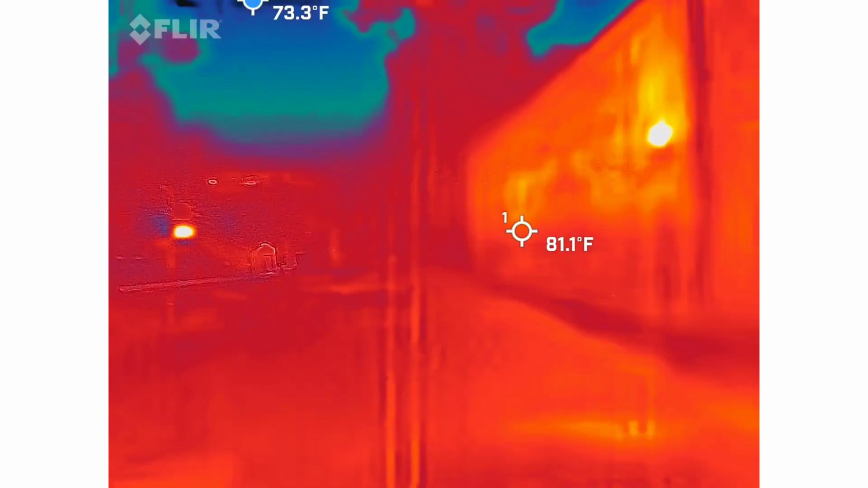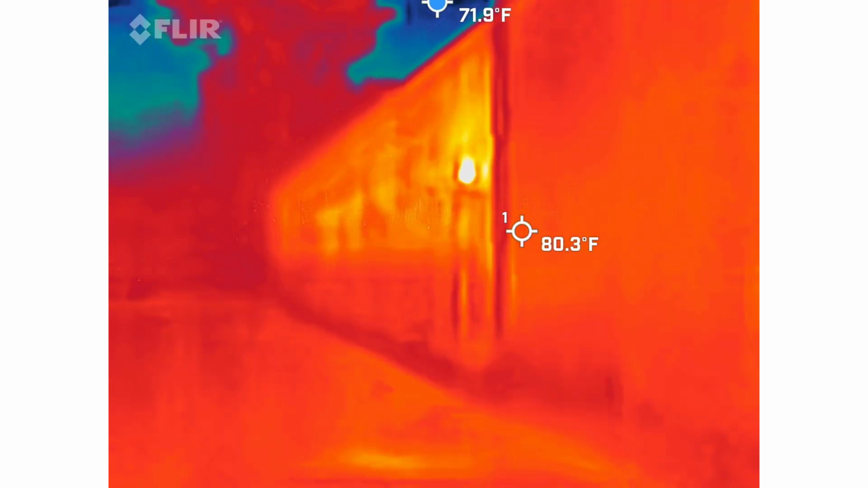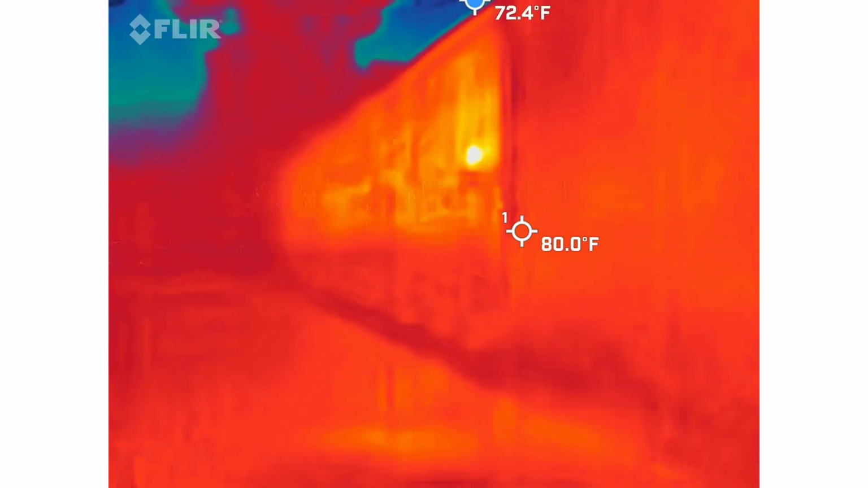80. She has a bunch of cheat sheets on there. There's also a bar on your right-hand side that tells you the high and low. Okay, I didn't understand that. Okay. And then mine, how come that's not moving?